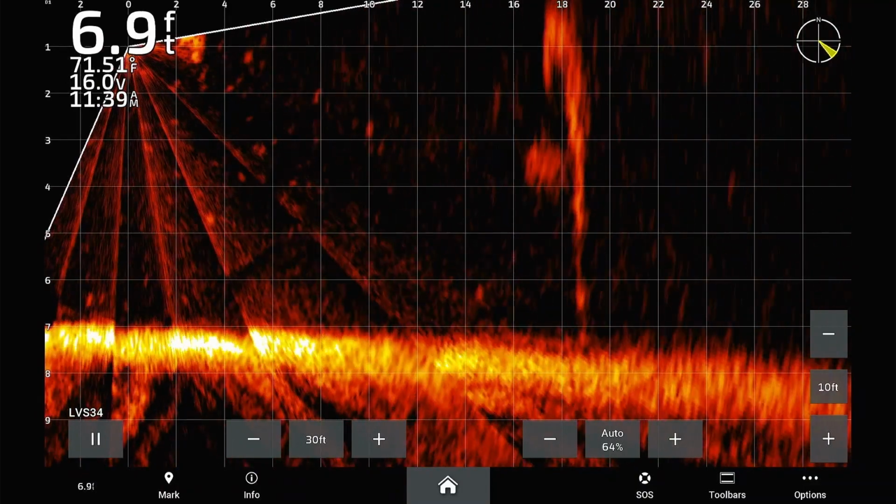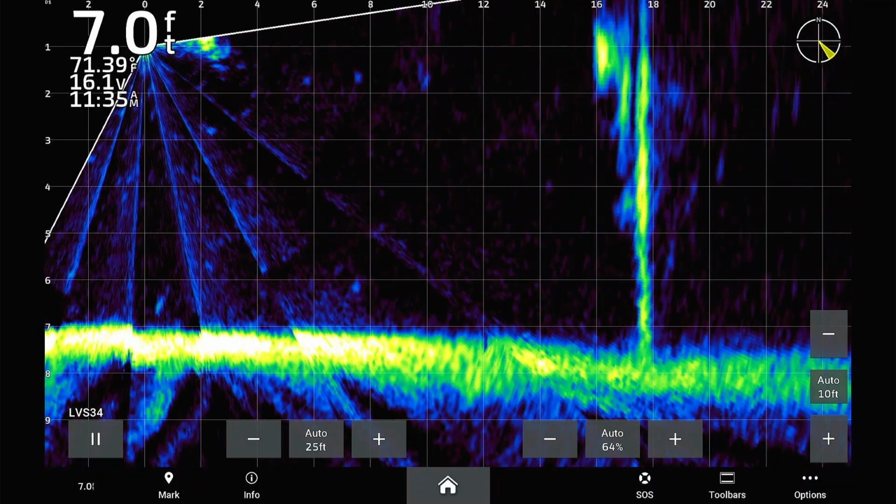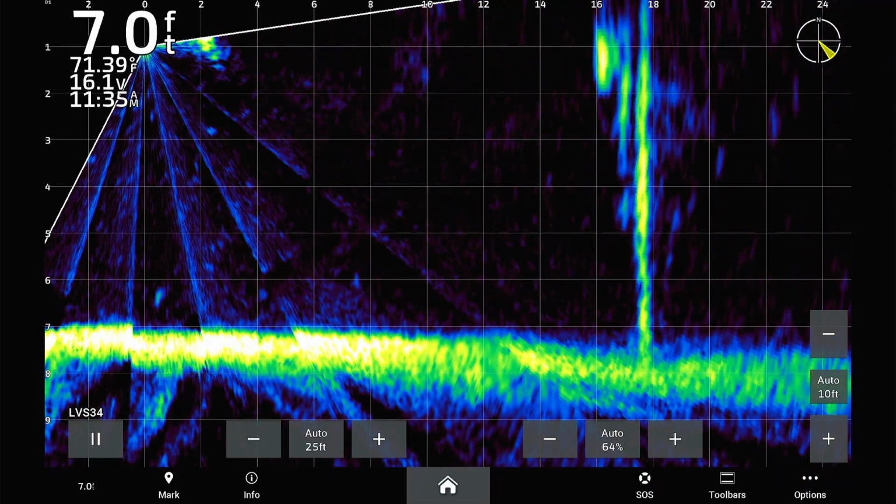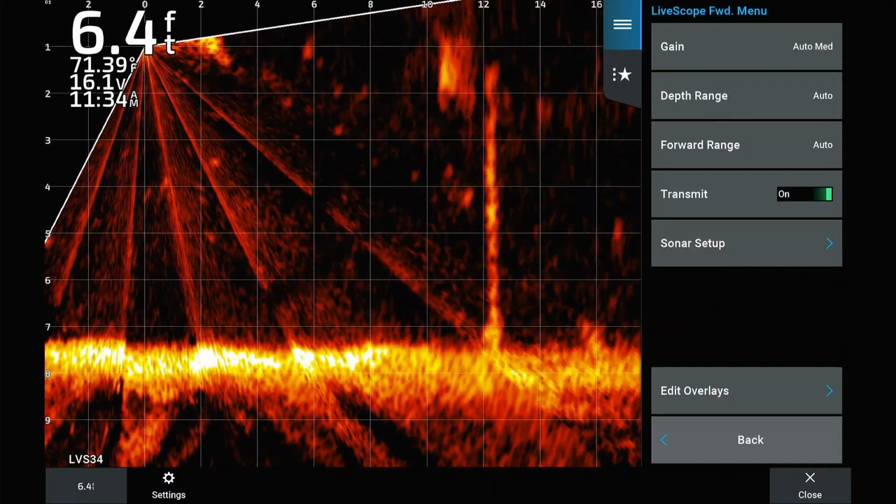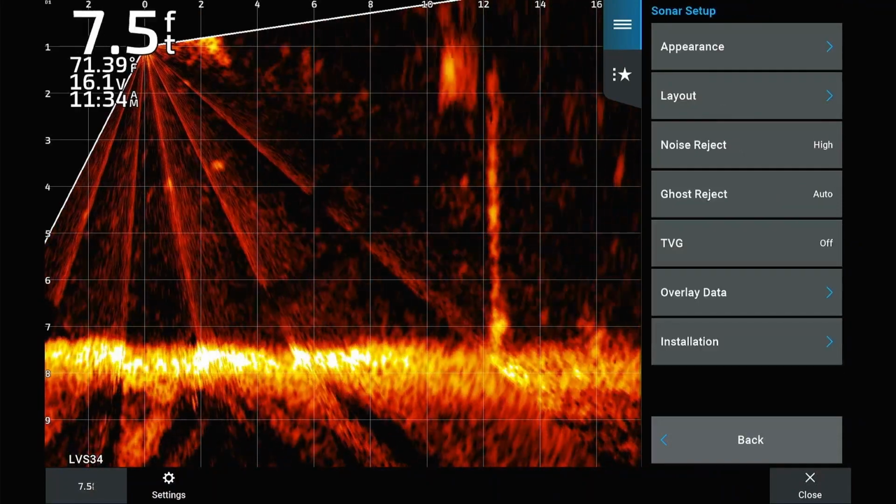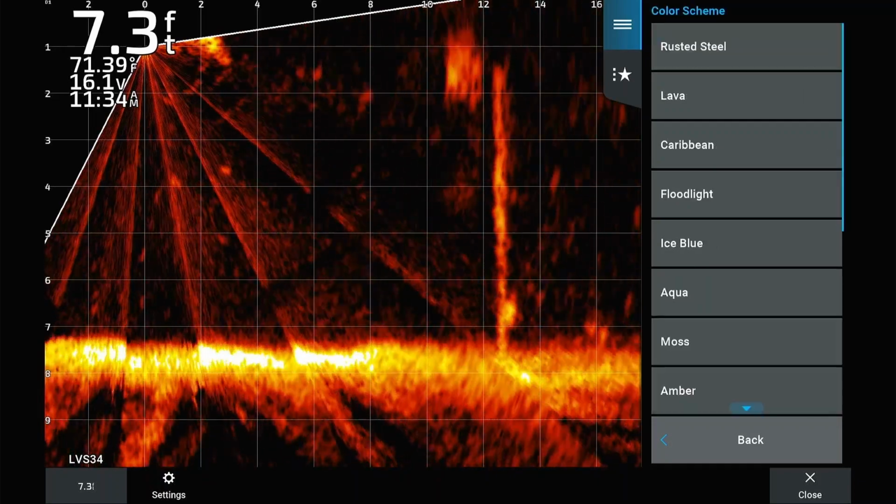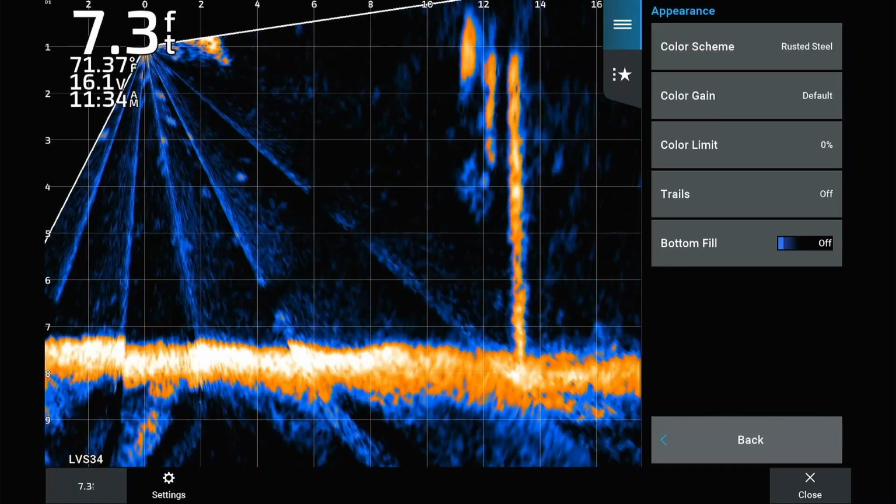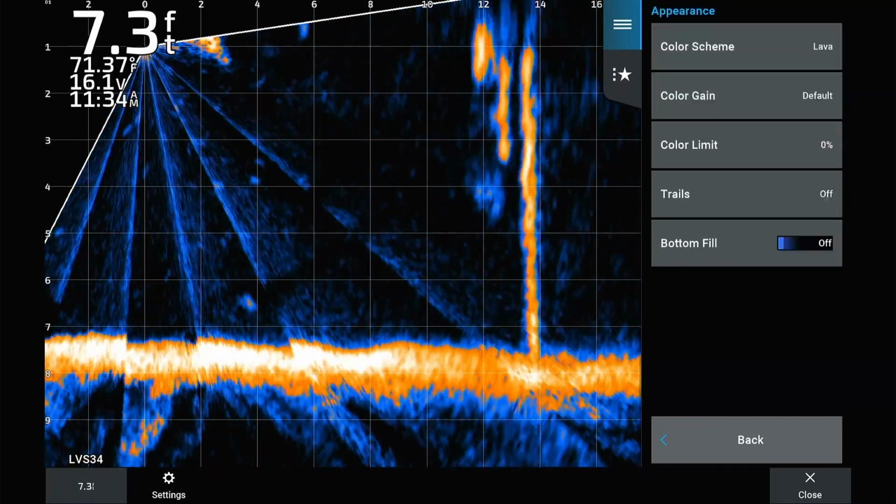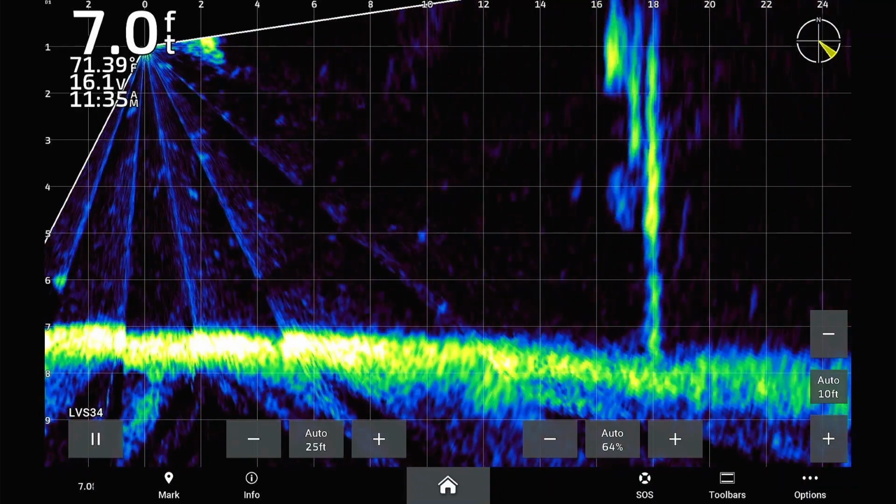Now we can adjust a few different filters on your LiveScope. Color schemes can be changed in your LiveScope settings menu. First, we will go to Options, then Sonar Setup. Select Appearance, then select Color Scheme. Here we will filter through the different color schemes of the LiveScope system. Once we find the color scheme that works best for you, let's look at the color gain setting.